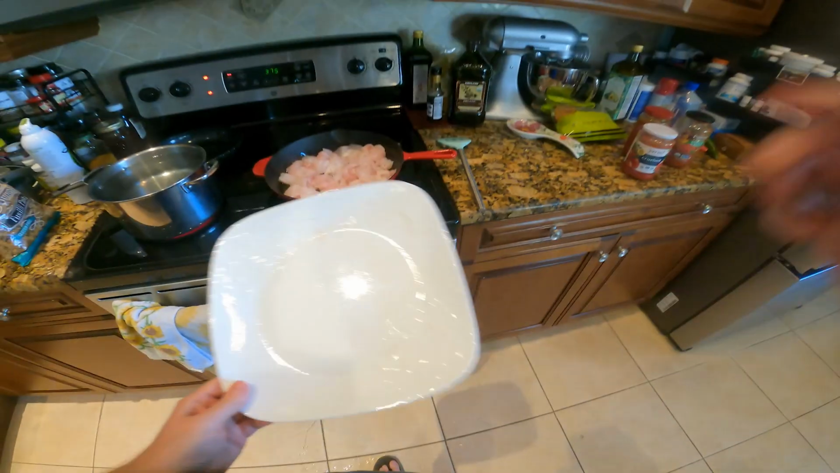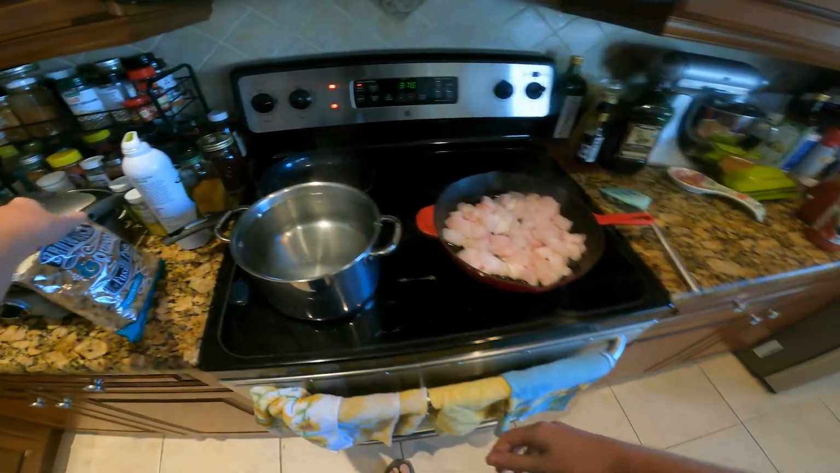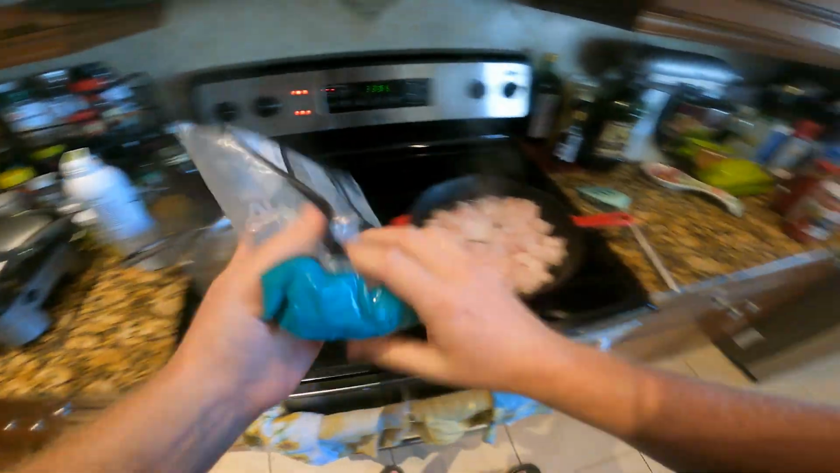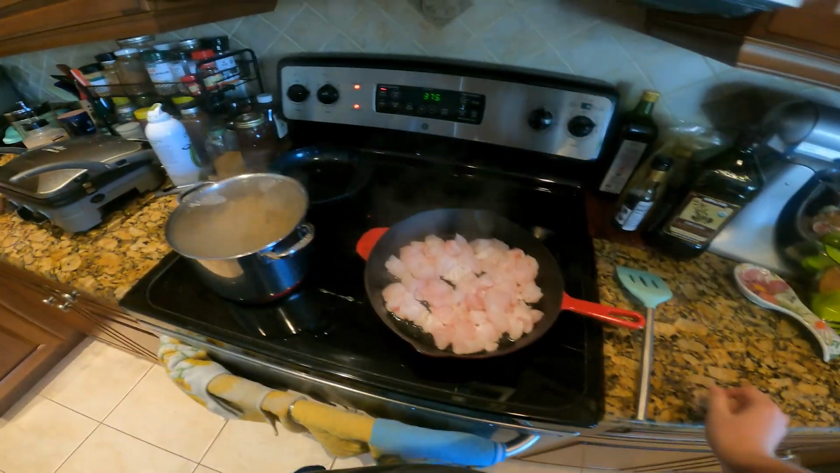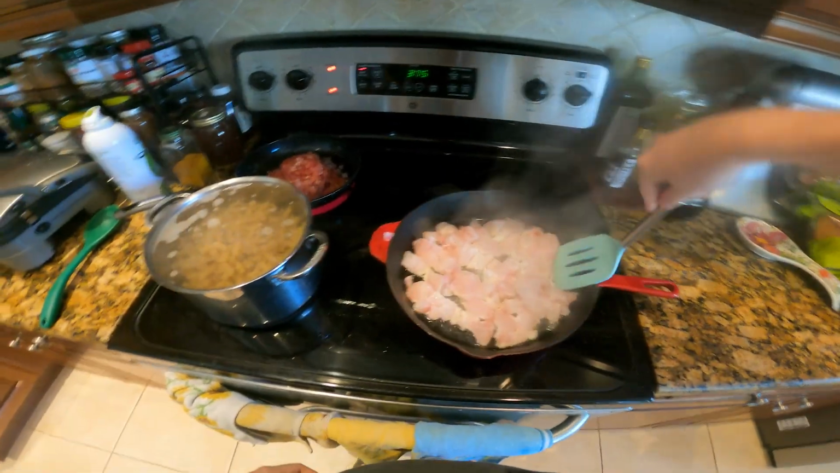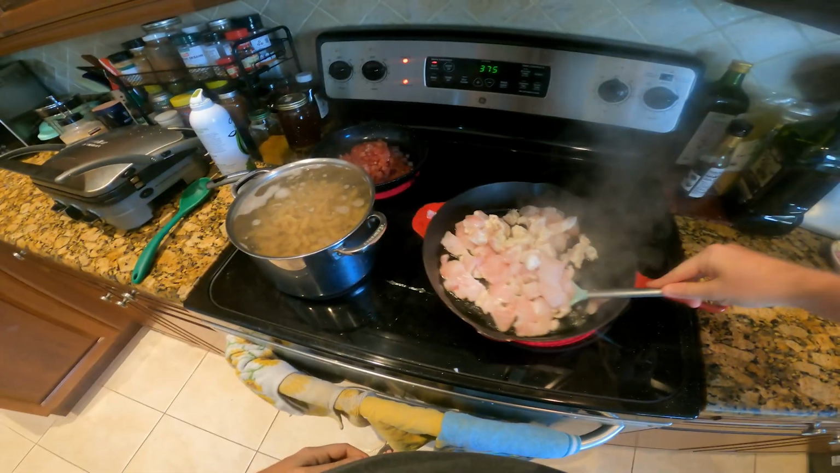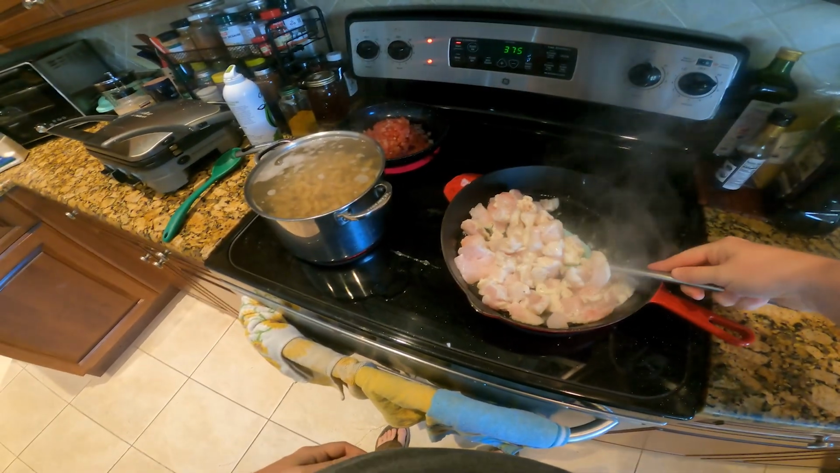Nice sizzle. All right, we'll check back in a little bit. I'm going to keep stirring our grouper to make sure it cooks evenly throughout. And then we're going to bake it in the oven.